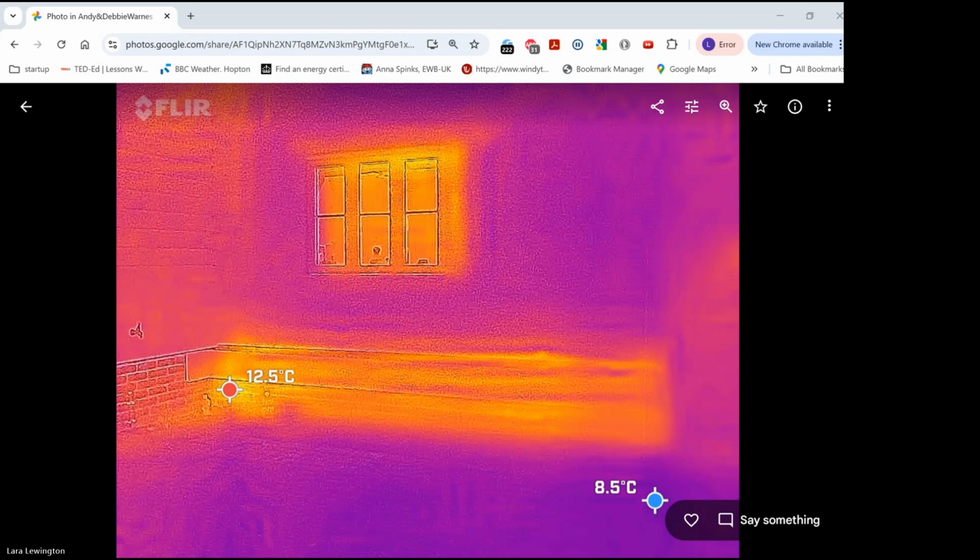So yeah, in the absence of the screed, I would expect that the whole of the house wall would have been that sort of yellowy colour at 12.5, 13 degrees thereabouts, and the screed area is helping to prevent the heat loss showing itself to the camera on the outside, and it's helping to keep the heat in the wall, essentially. Does that make sense?